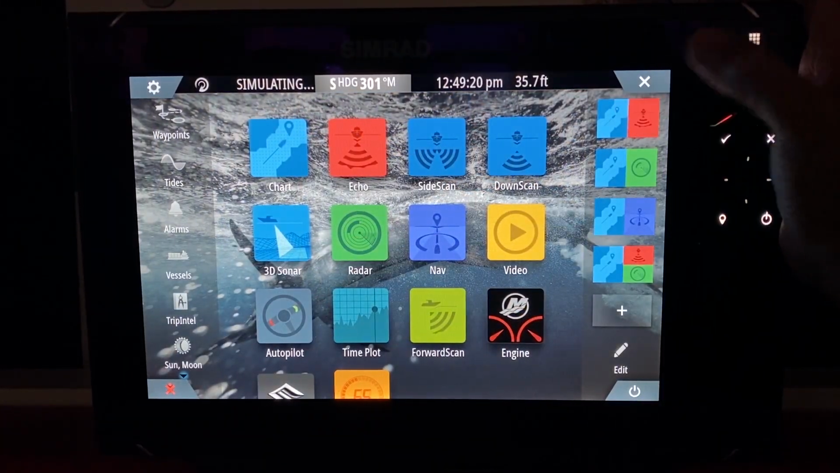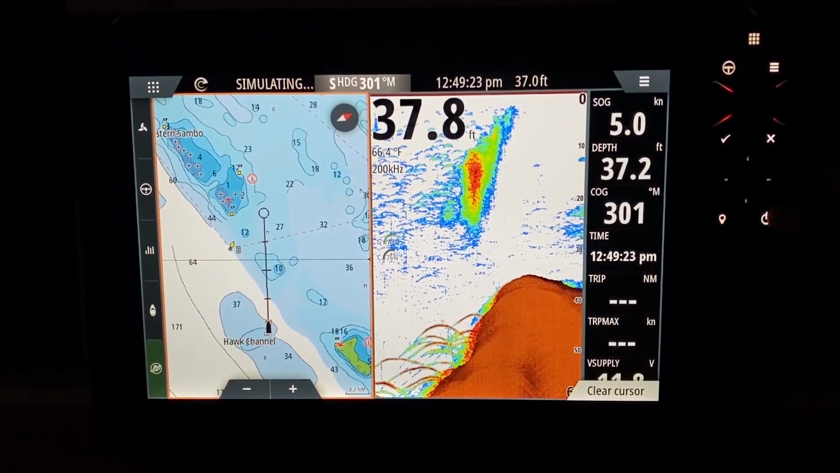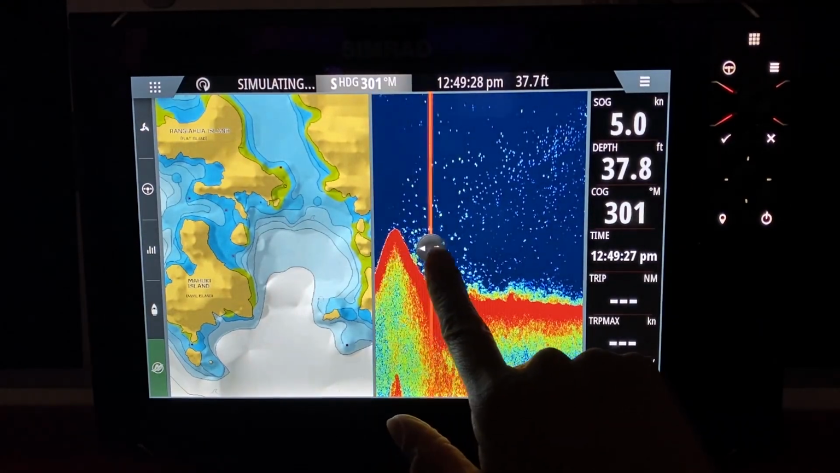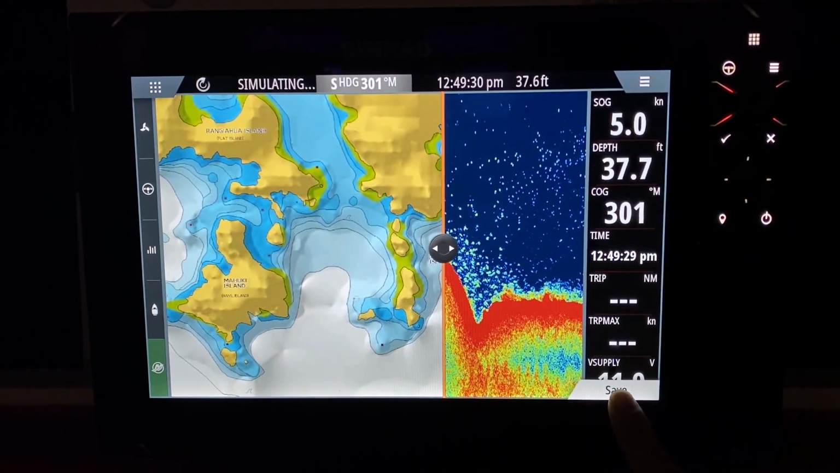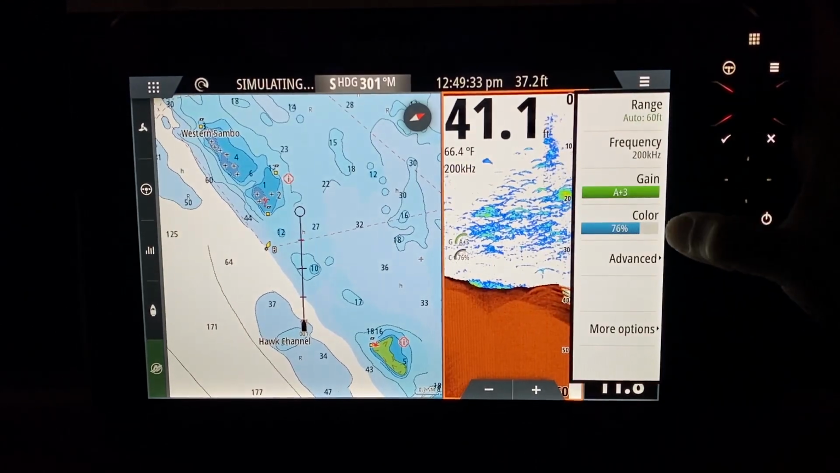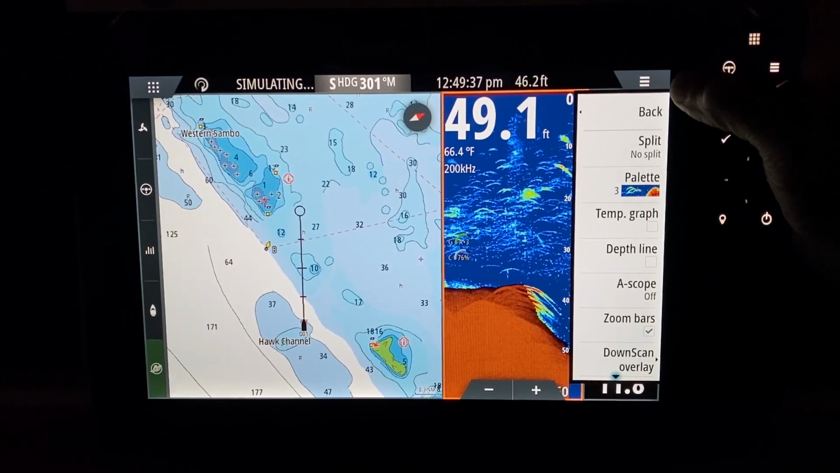Now we go to the split screen. This is a split screen. We hit the power button. We hit the split. I want a bigger map, smaller fish finder. I save it. Now I'm going to go back to the dark screen here, guys, because it is on demo mode.